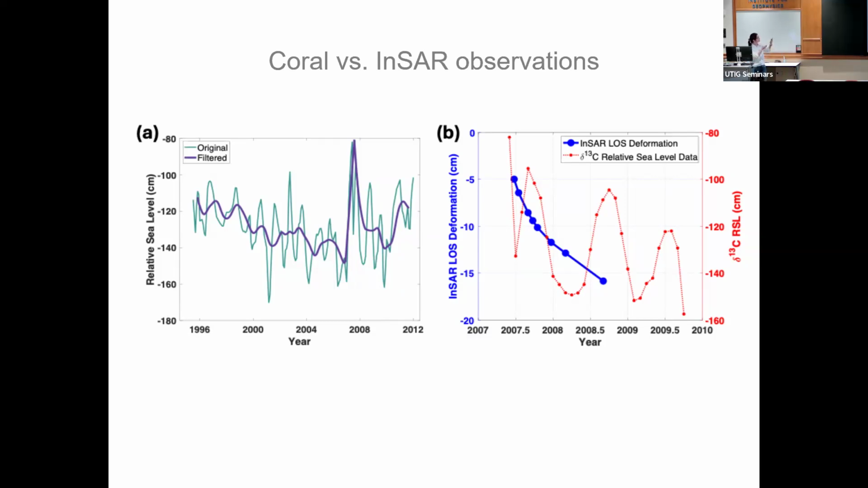So they're on different scales, and we cannot really do a direct validation because the InSAR measures line of sight and the coral measures the vertical deformation. And these two are at slightly different locations. The coral only grows in the ocean, InSAR only works on land, right? And so they're at a slightly different location.